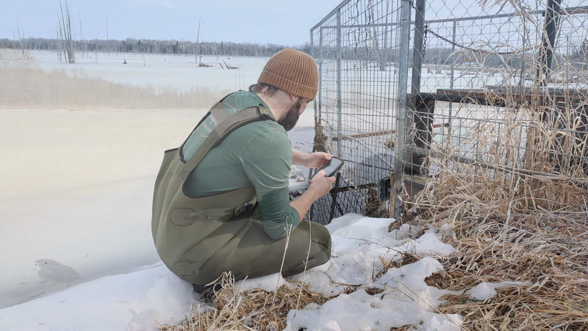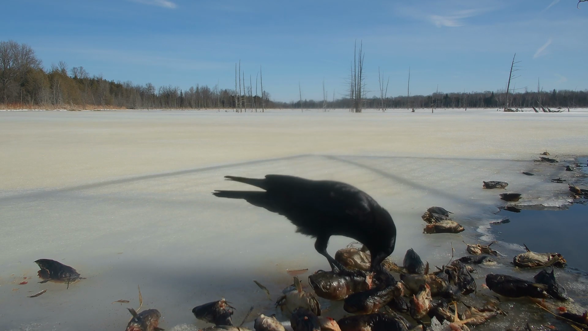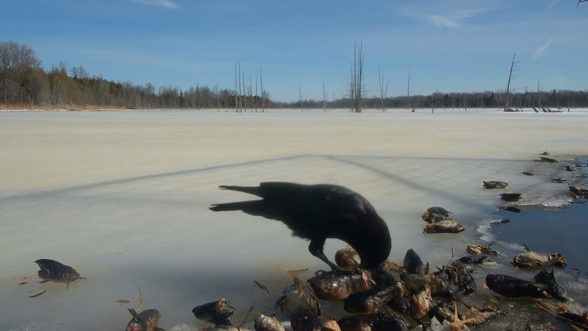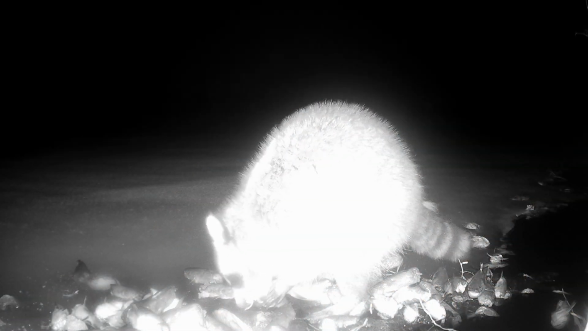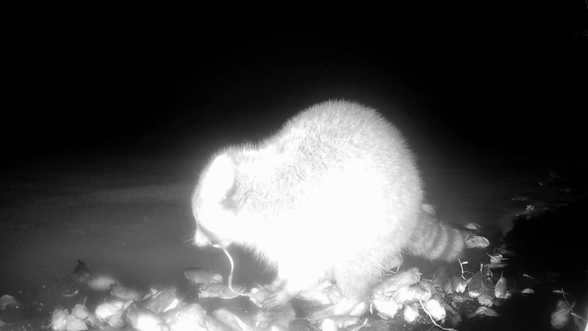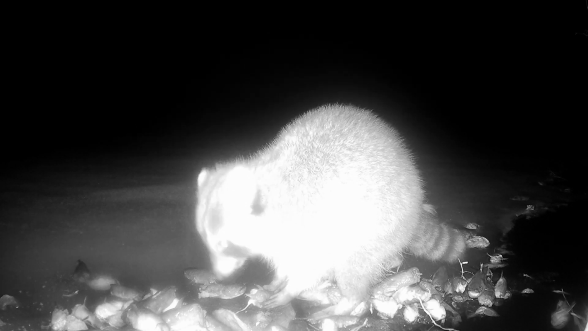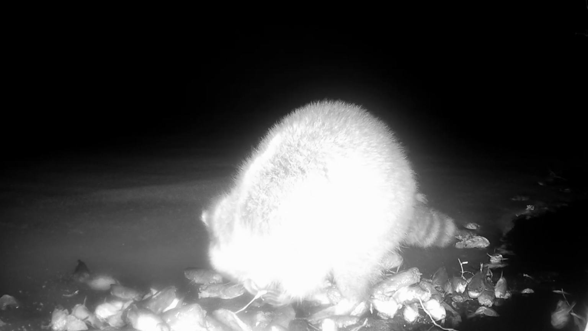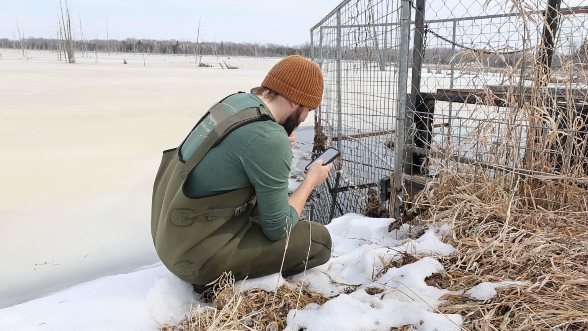So first one on here, we've got a raven coming down and having a look. What else do we have on here? Lots and lots of raccoons. Didn't even think that there would be the raccoons, because I originally just thought straight away it's got to be otters, but I can see lots of raccoon activity, lots of ravens.